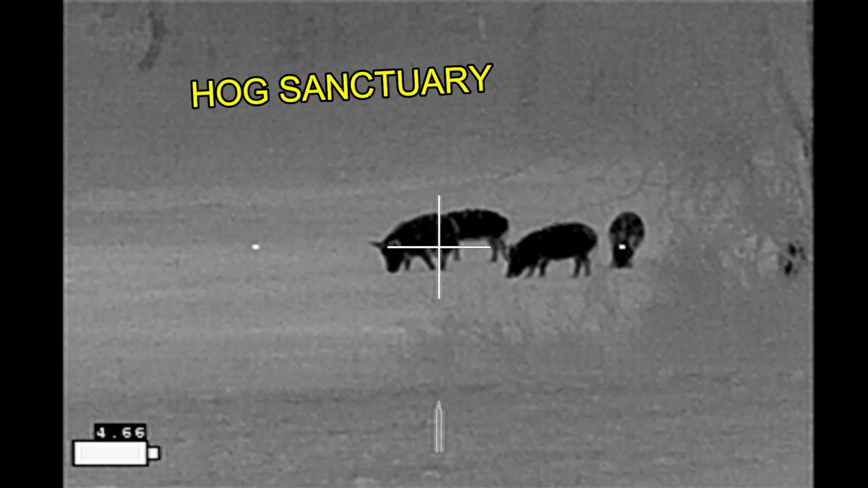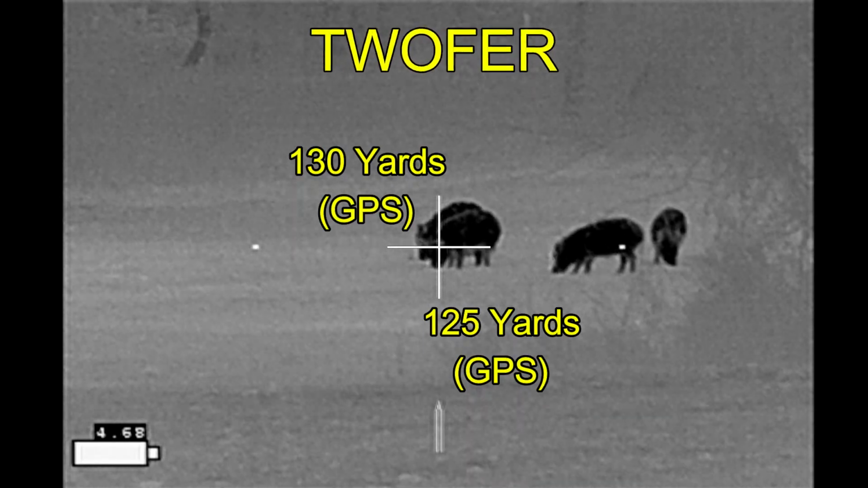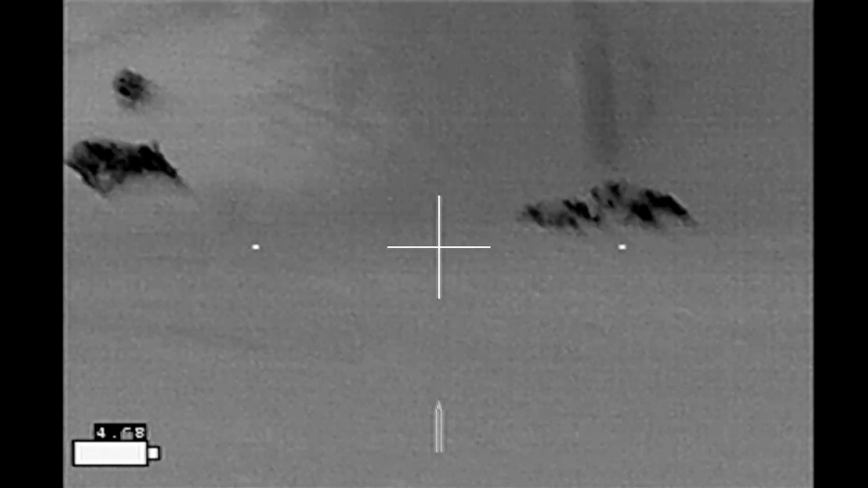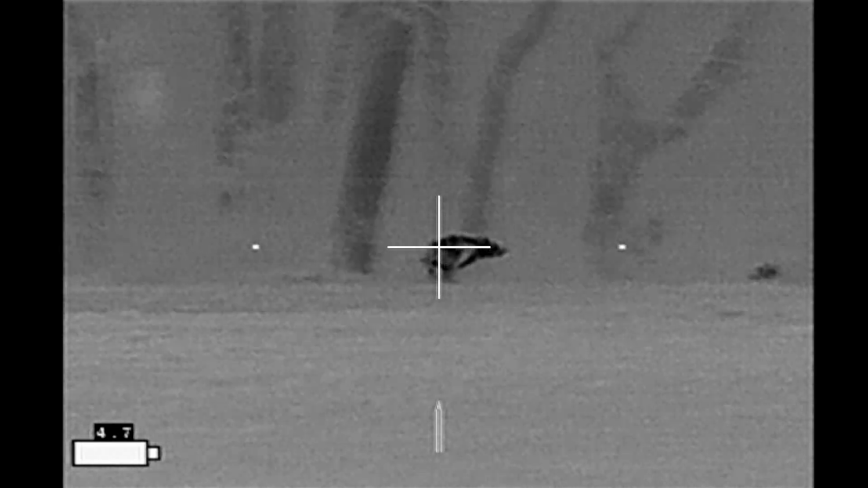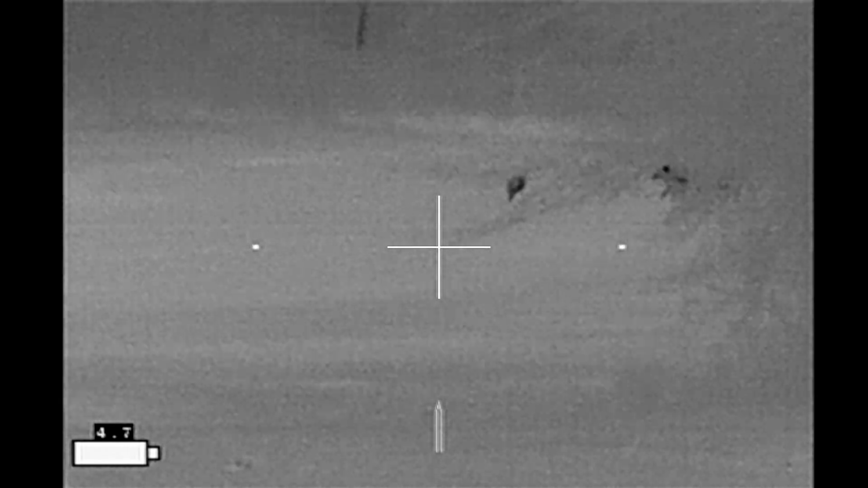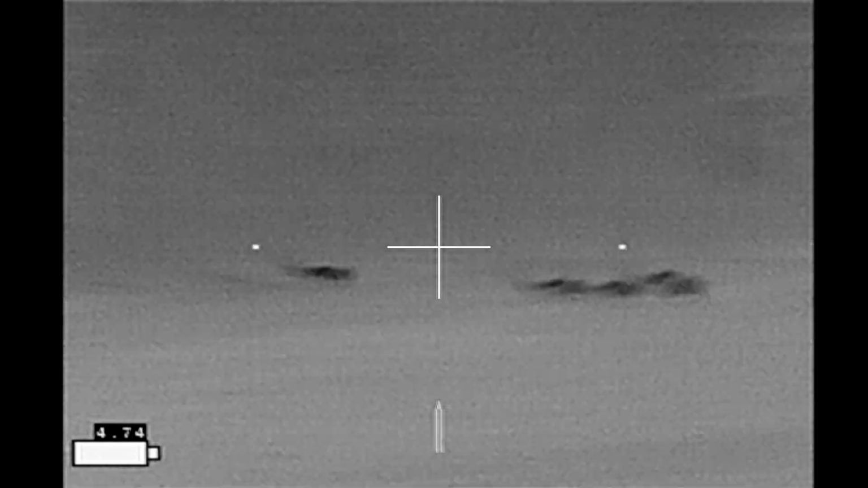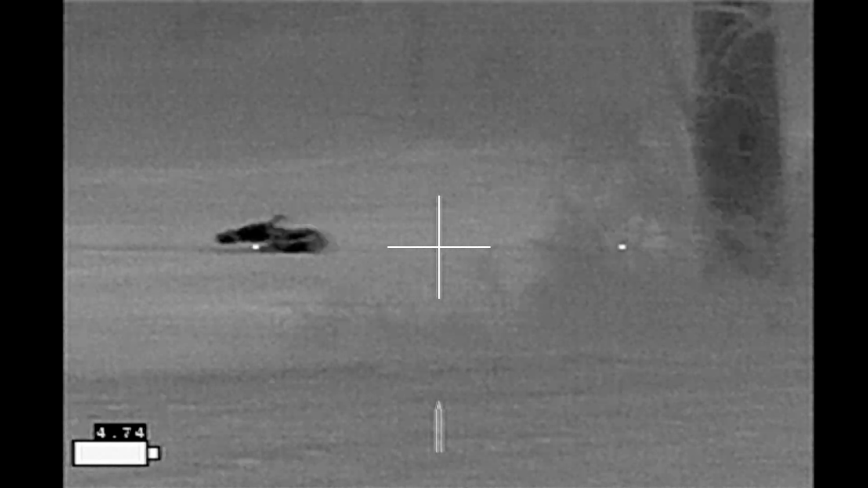I think you're going to like this shot sequence. I'm going to open up with what's going to be a twofer with a follow-up headshot. And here comes a nice flip. I believe that shot was low. The flip hog is finally down. And the rest of the hogs make it into the hog sanctuary.